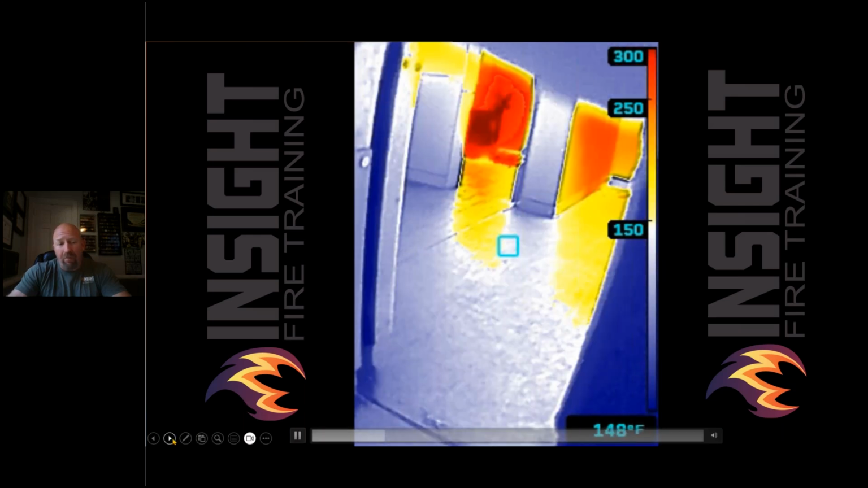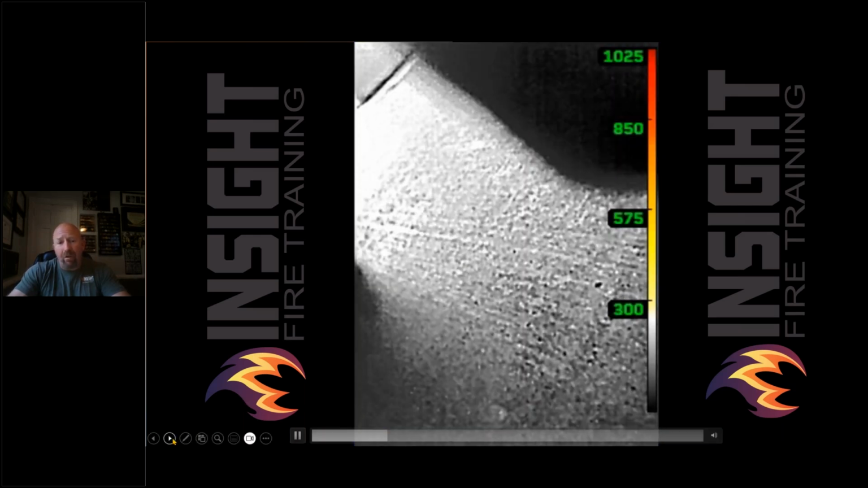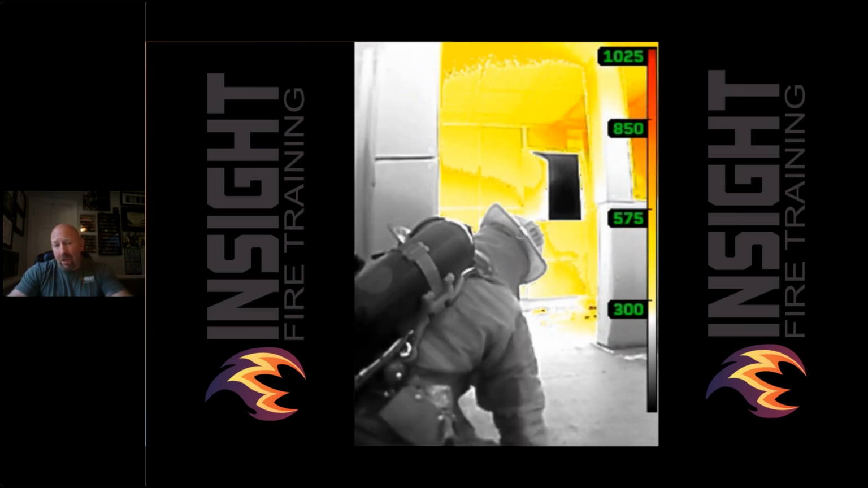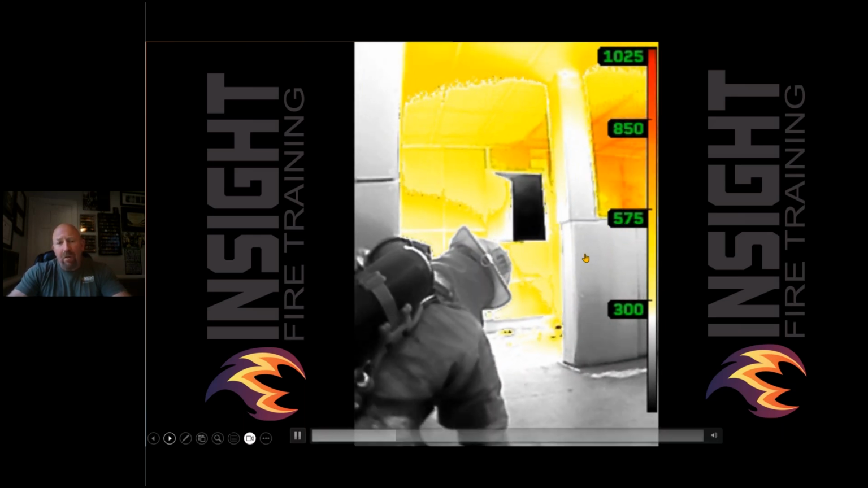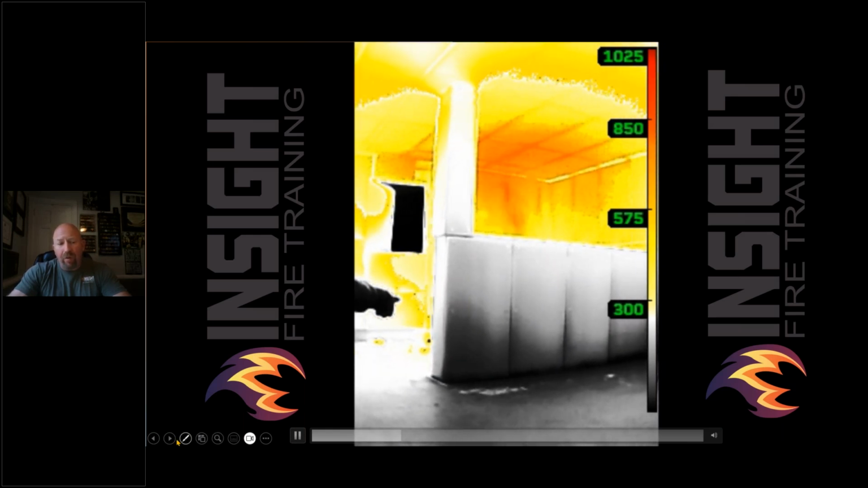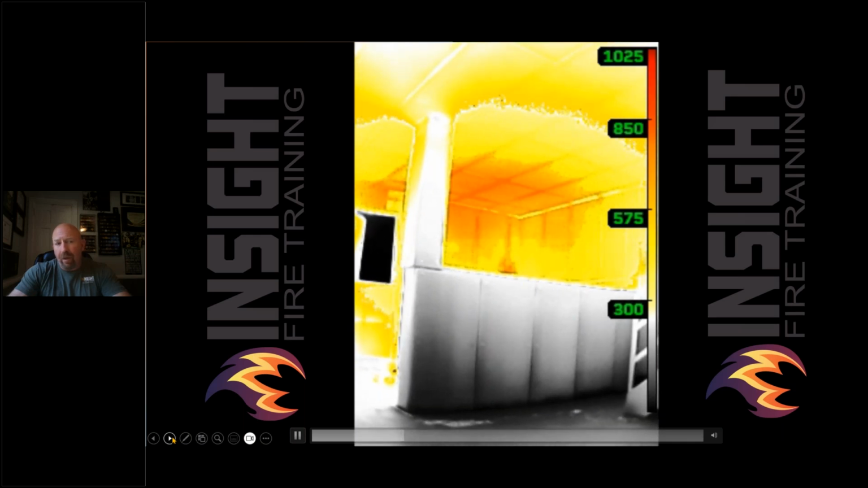We're able to scan around, find fire, find our way out, look at our crew members, see what's going on. I can see whether his gear's getting hot. I can see his bottle's dark. All of that's important information. I can see the windows open, all through a device. Previously, this was not possible.